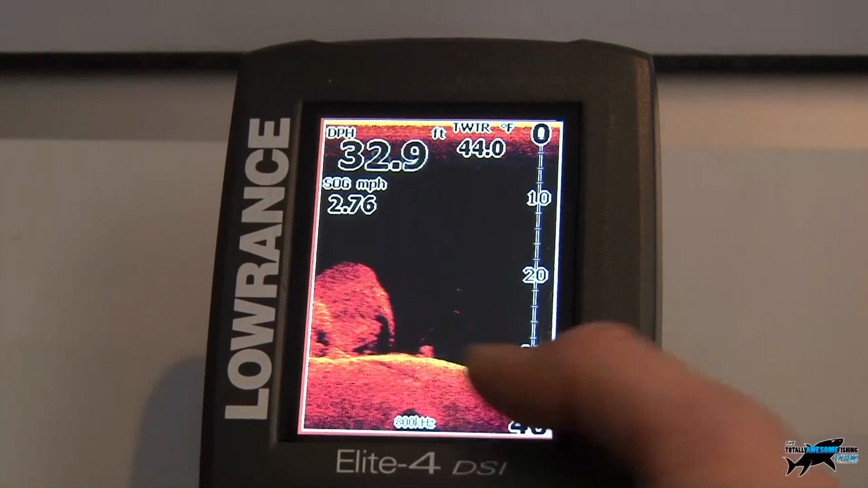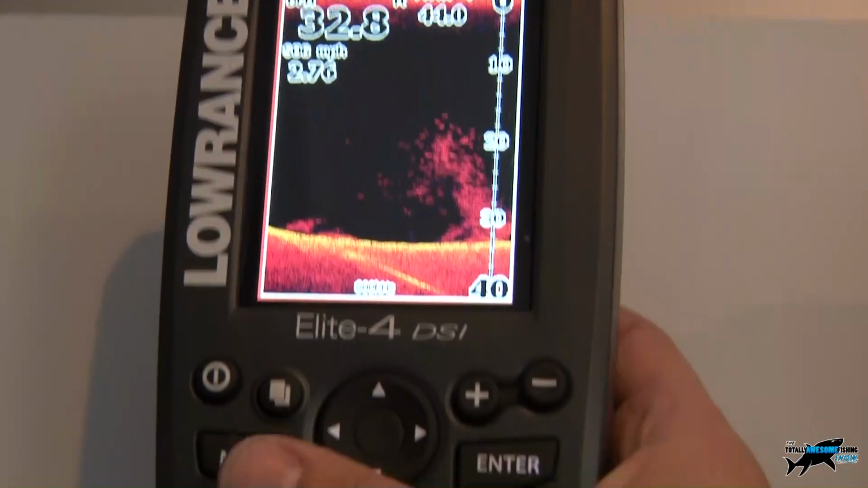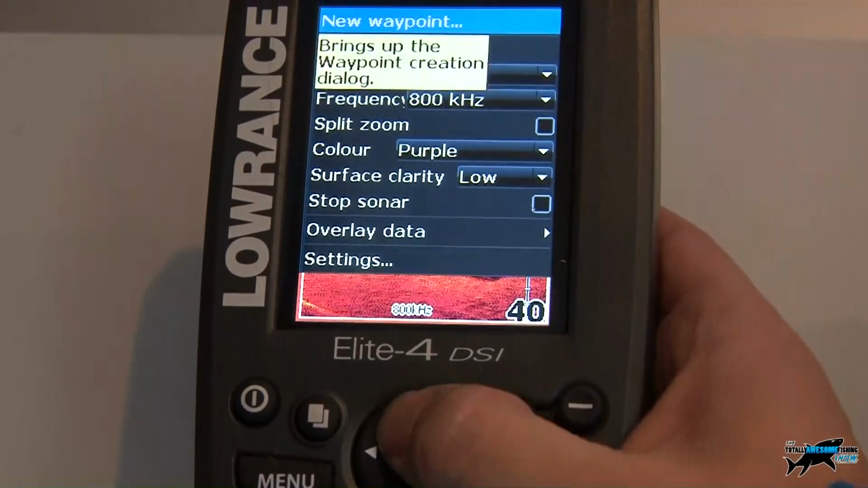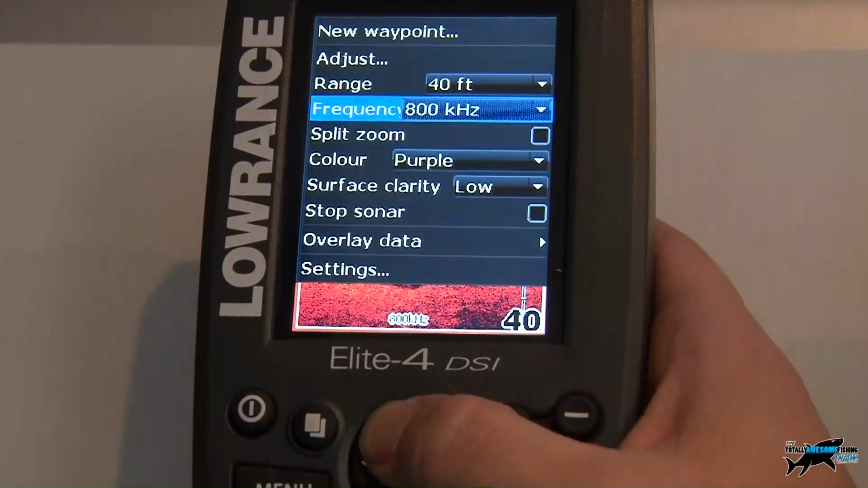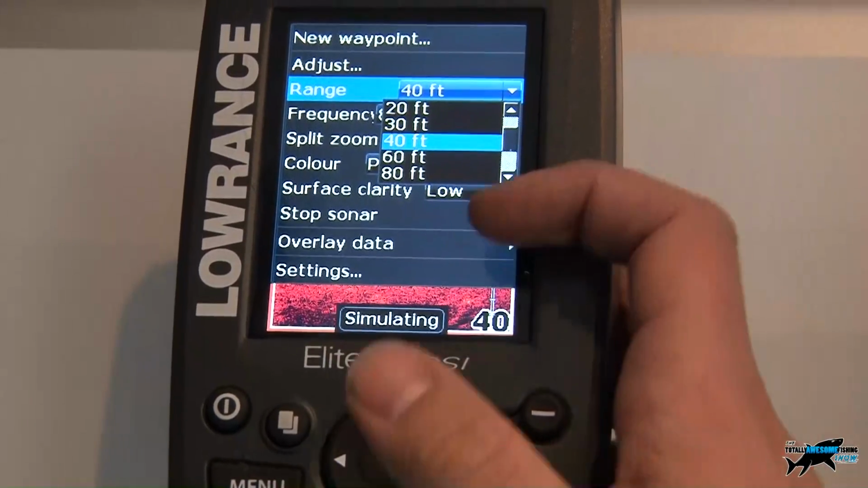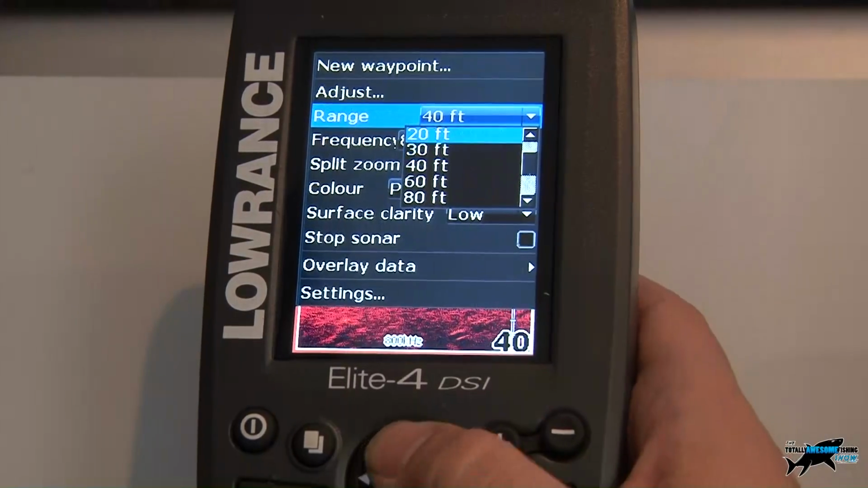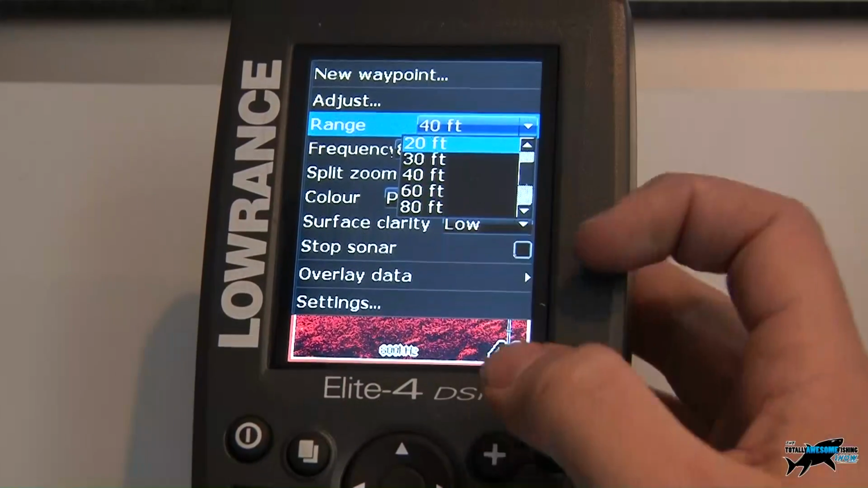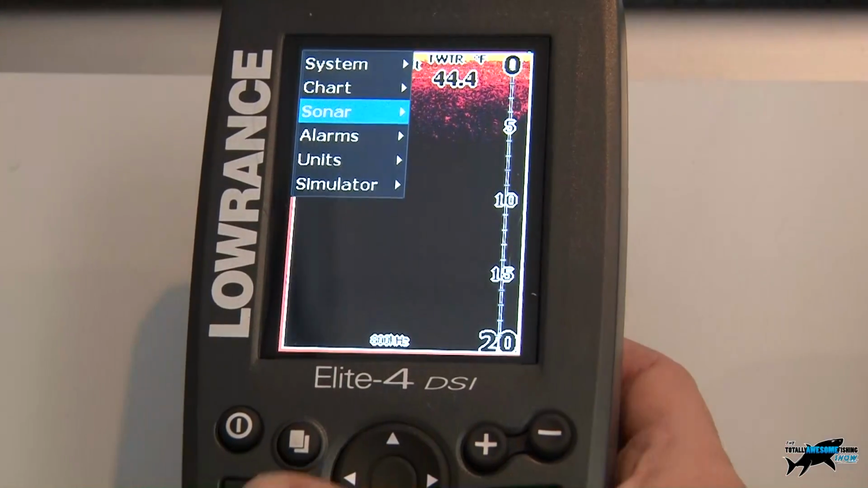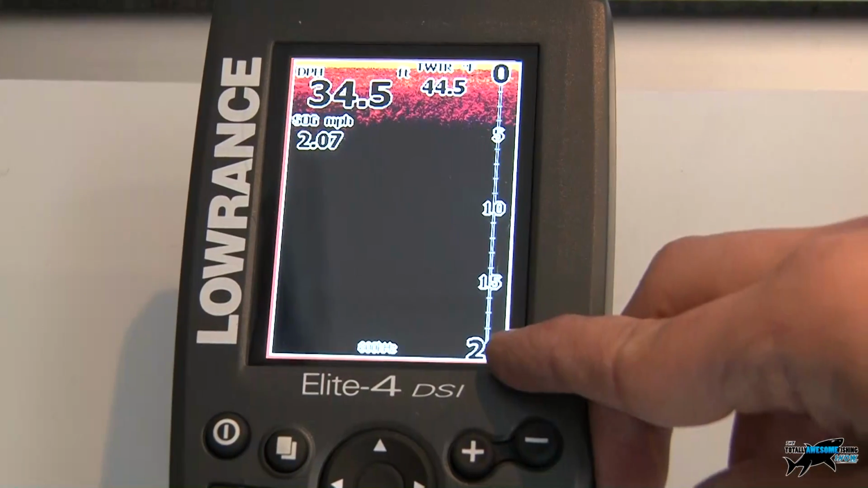Okay, so on the sonar pages, there's a couple of different settings that you might play around with. A lot of users will keep them in the automatic settings. So we've got things like the range, which is your depth range. We can adjust this. This is almost a bit like a zoom. So if you're not worried about what's in the full water column, you can then choose it to focus on certain depth ranges. So we can say, right, we'll set it to 20 feet. And then if we come out of that, we're now focusing only from the surface down to 20-foot depth.